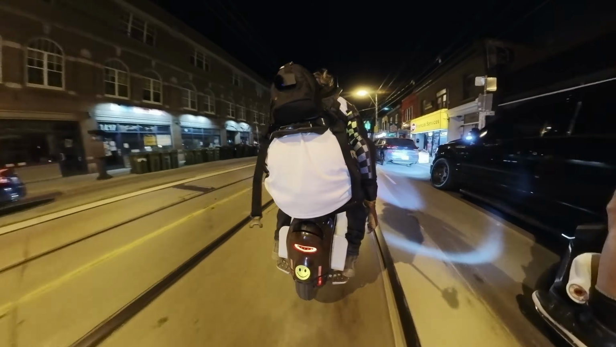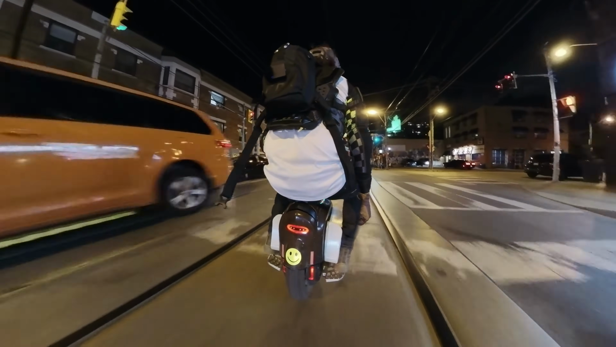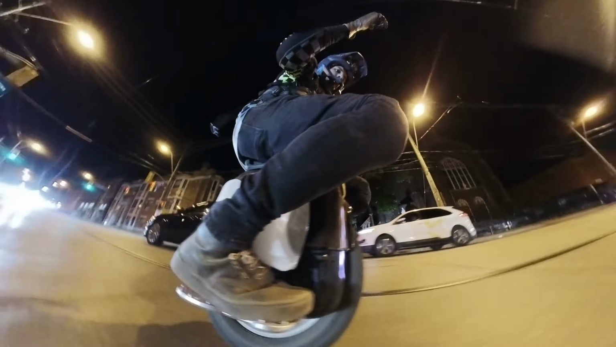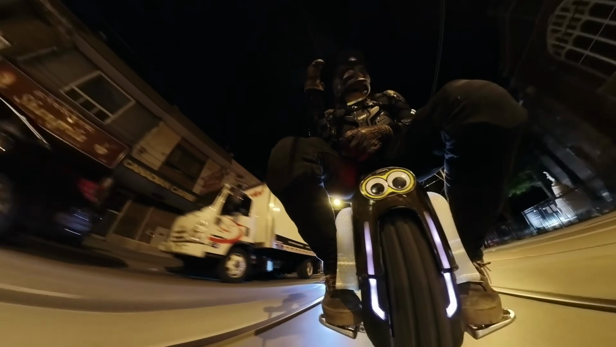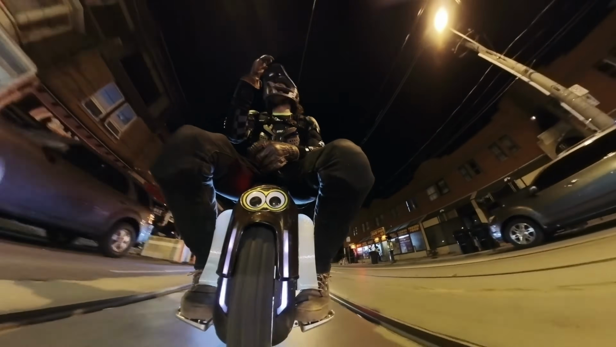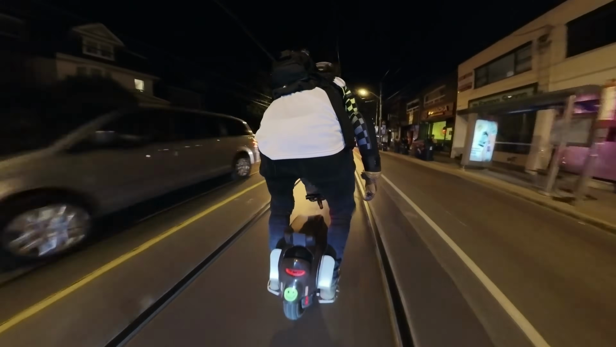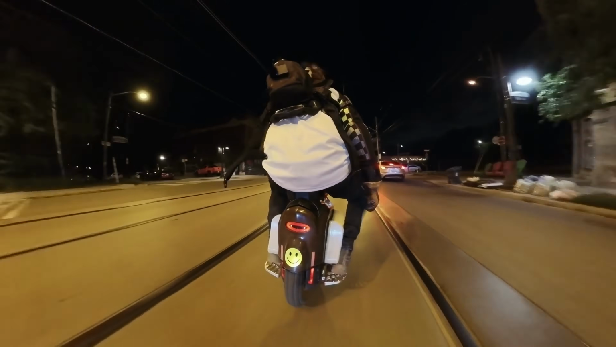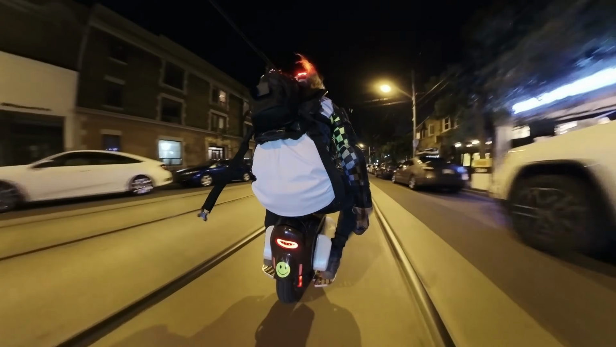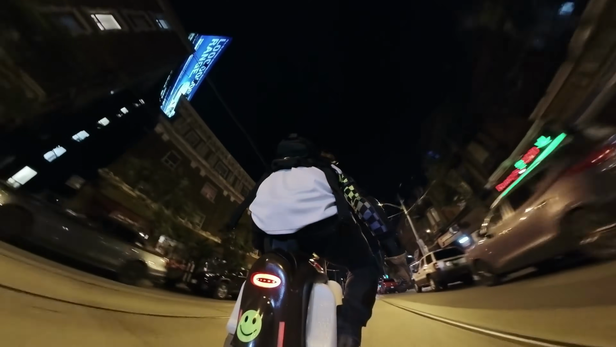But here you can see we're on one of the roads with a streetcar because we're just in the middle of the streetcar track. It's oftentimes the safest spot for us to ride. You see us go in and out of the bike lanes sometimes when they're clear, but generally, if we're riding motorcycle and car speeds, it's too dangerous for us to be in the bike lane with slower traffic. So this may look sketchy to some people, but when you're confident in riding, this is actually the safest way to keep up with traffic.